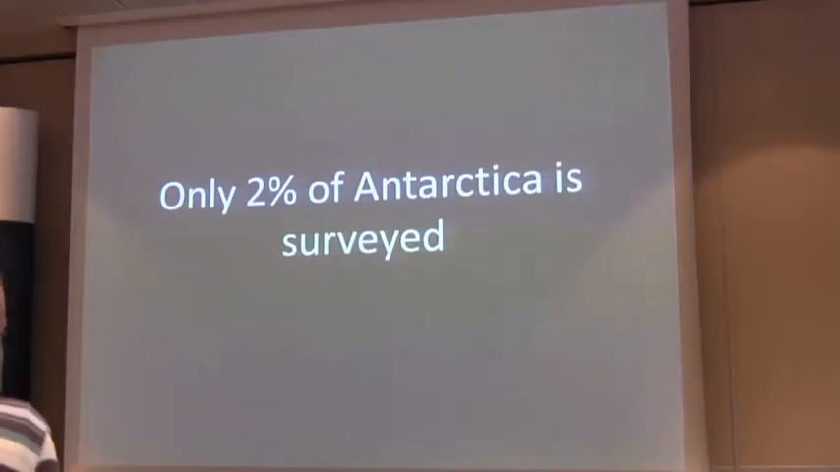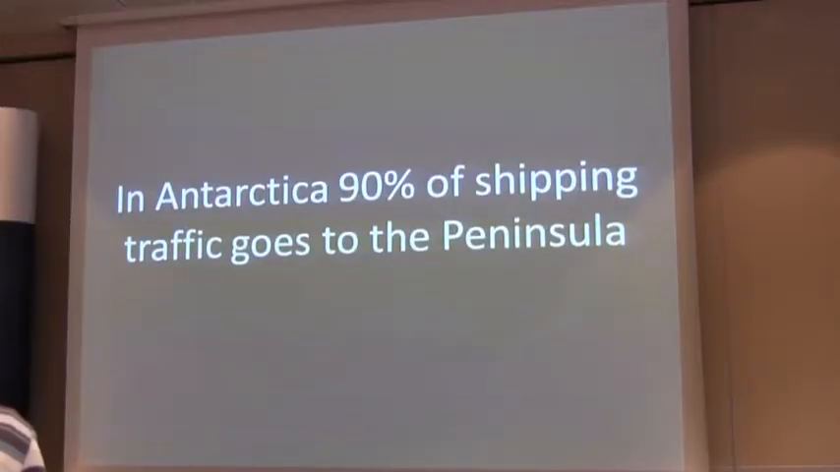But when we look at Antarctica, when you look at the Antarctic coastline, only 2% up to the 200-metre depth contour line has actually been surveyed. Now, that's not a lot in anybody's language. So when you look at the other 98%, there's still a huge amount of work to be done down there. But in reality, where the majority of ships go in Antarctica, 90% go to the Antarctic Peninsula.